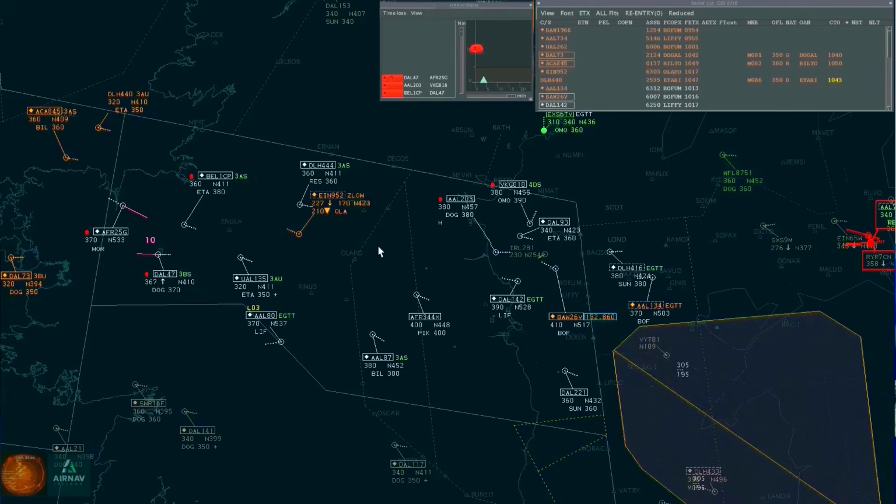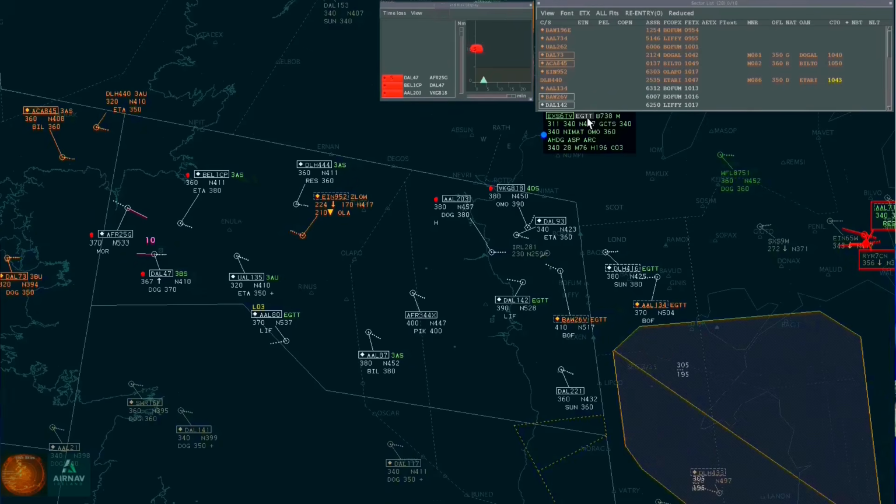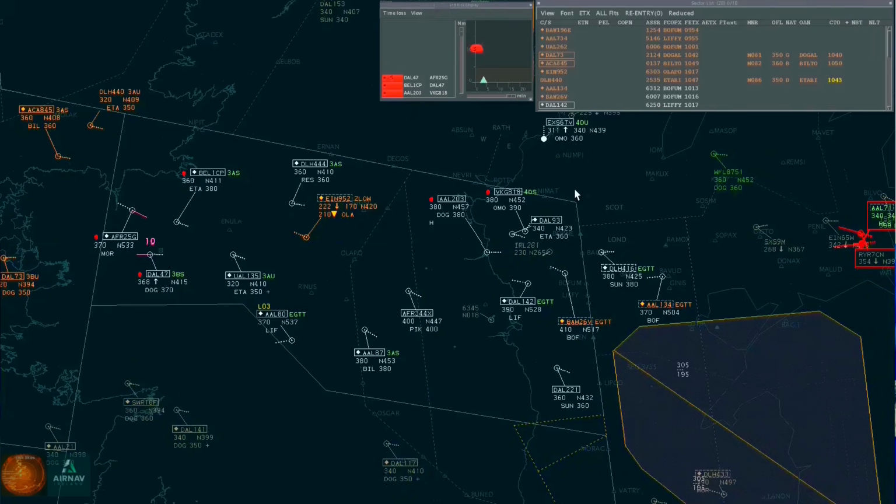Shannon 6 Tango Victor, we're planning flight level 340 today, NIMAT. Shannon 6 Tango Victor, Shannon, good day. Just confirm the passing level for me, please. We are passing flight level 310, Shannon 6 Tango Victor. Shannon 6 Tango Victor, Shannon, radar contact and cleared now direct to Omoko. Direct to Omoko, Shannon 6 Tango Victor.